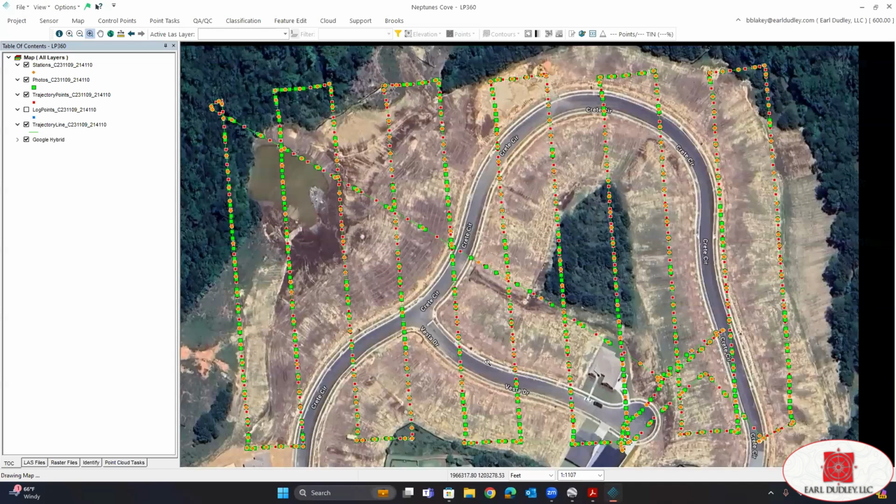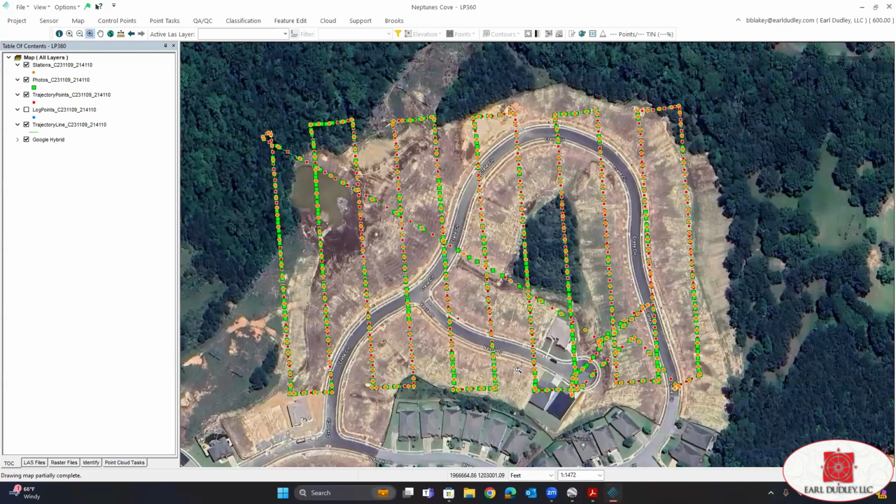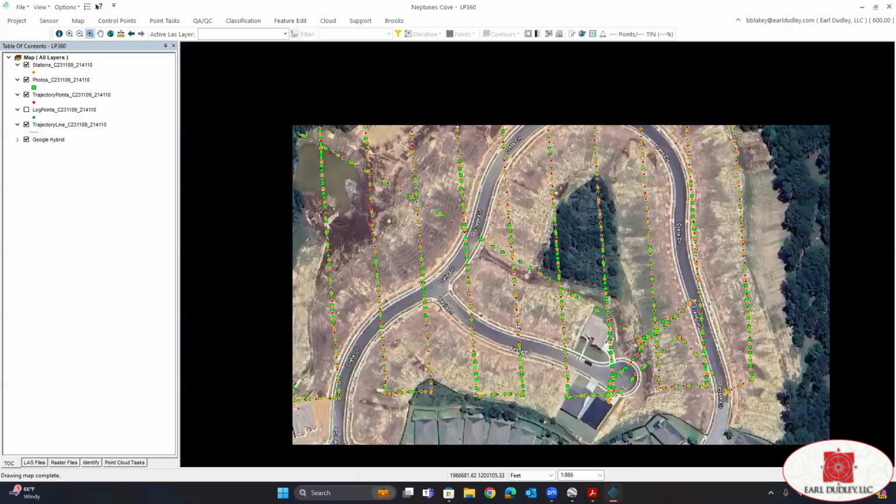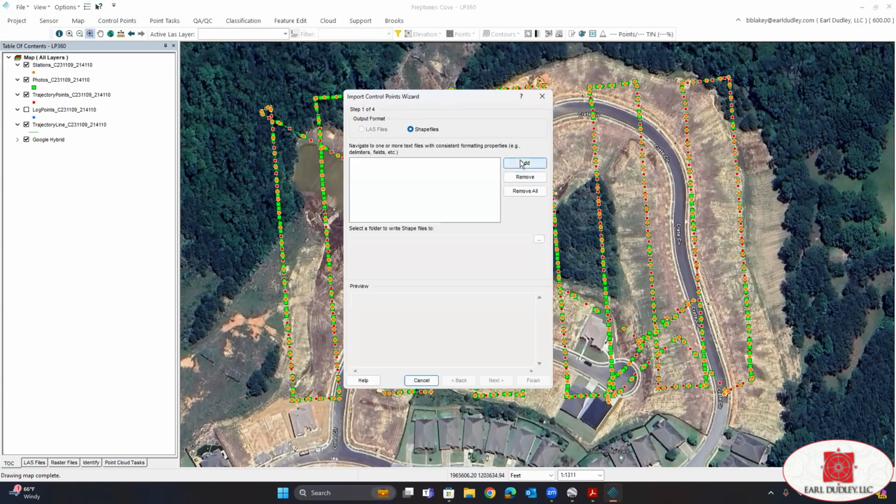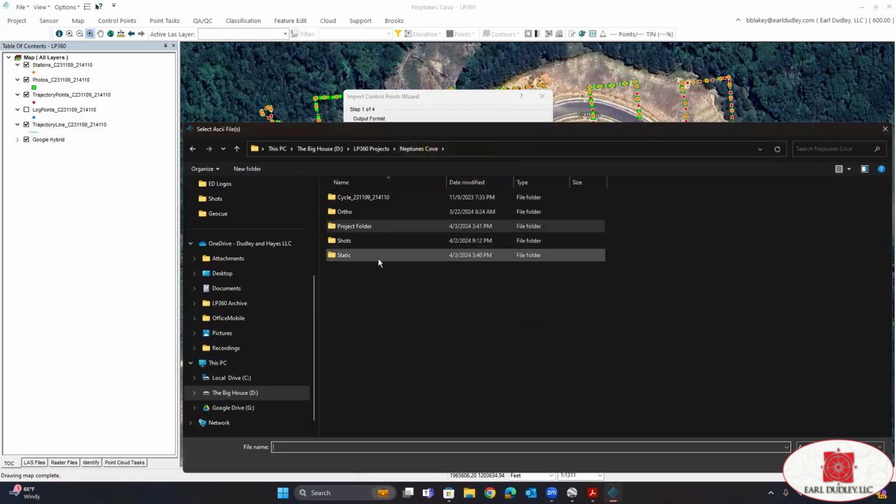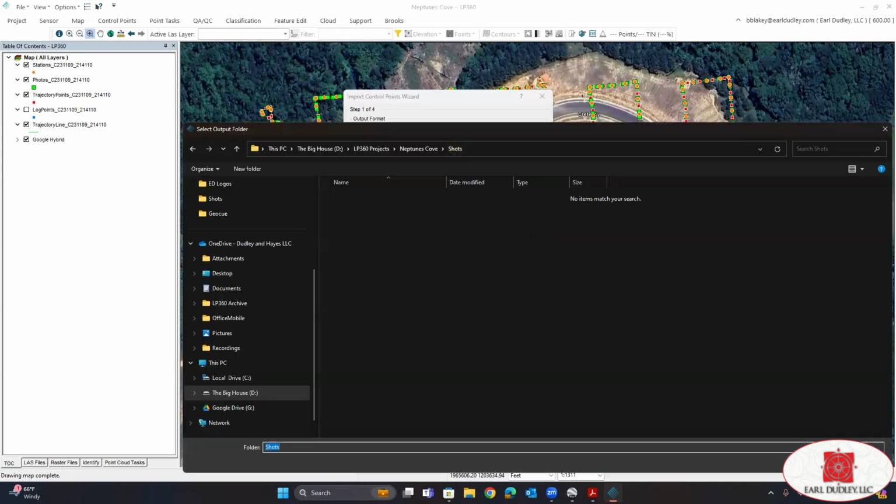Usually at this point, I like to go ahead and import all of my check shots and control. That way, when we are setting up our project boundary, I can make sure that I've got everything within the coverage area. So we're going to go up to control points, import, make sure shape files is selected, add, go find our check shots, click the ellipsis, find a place to save the shape file.